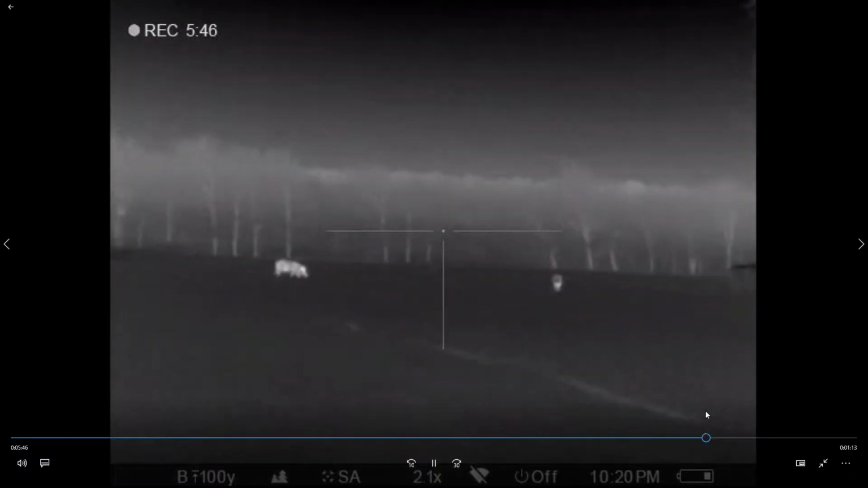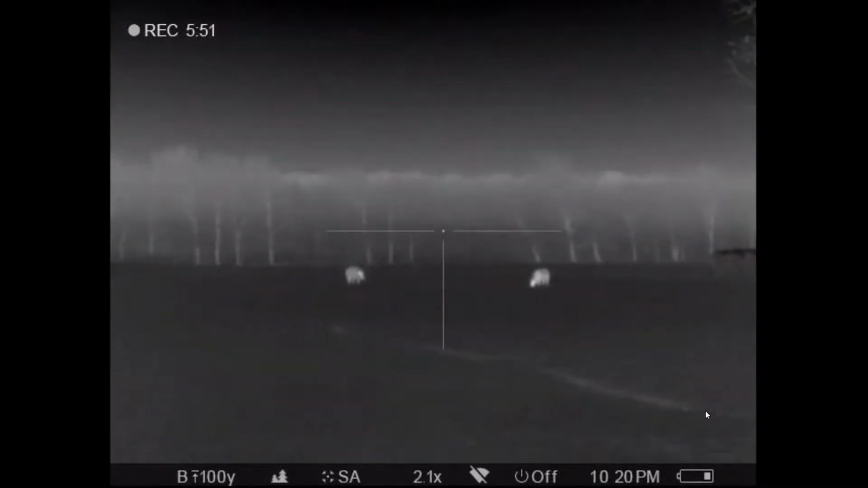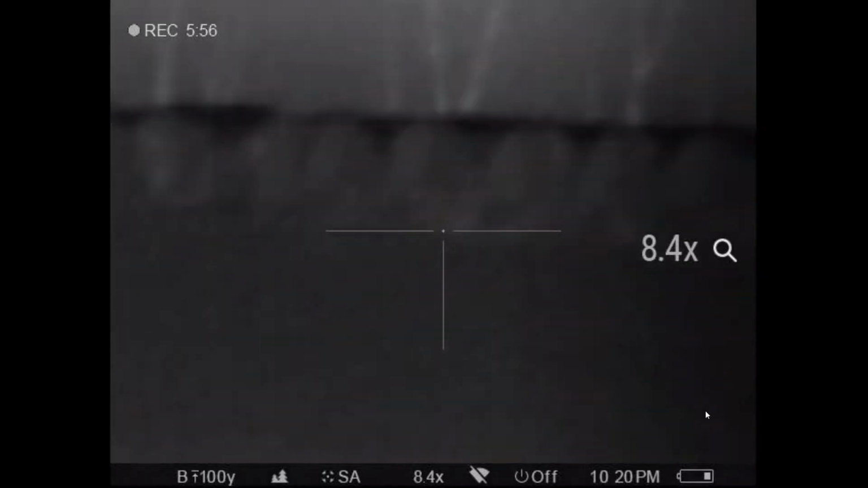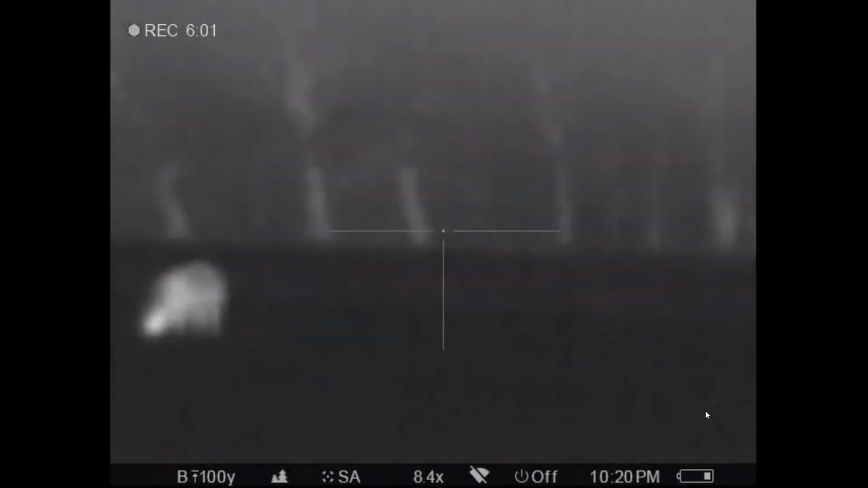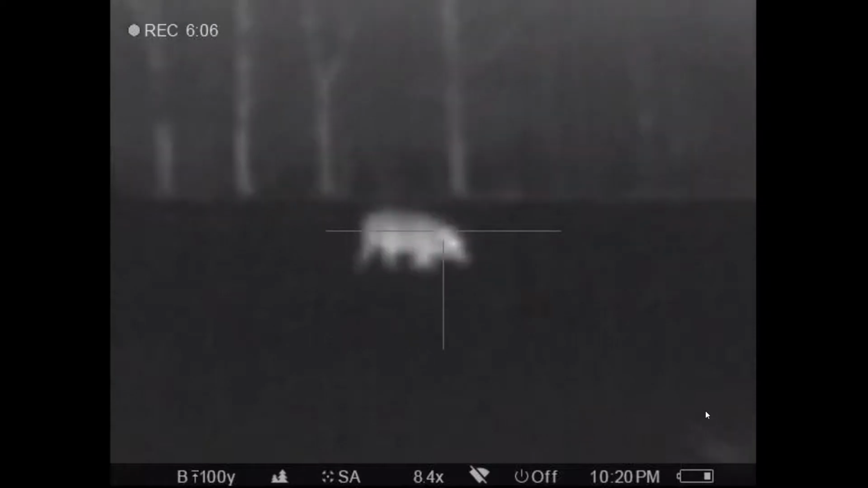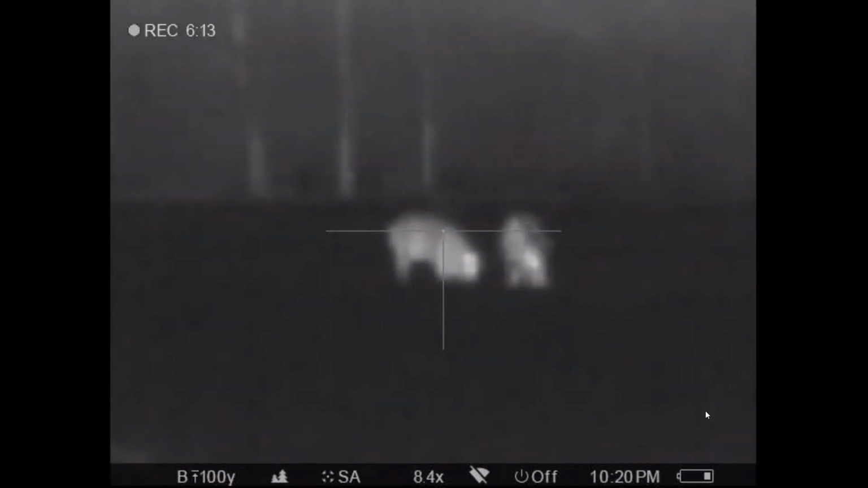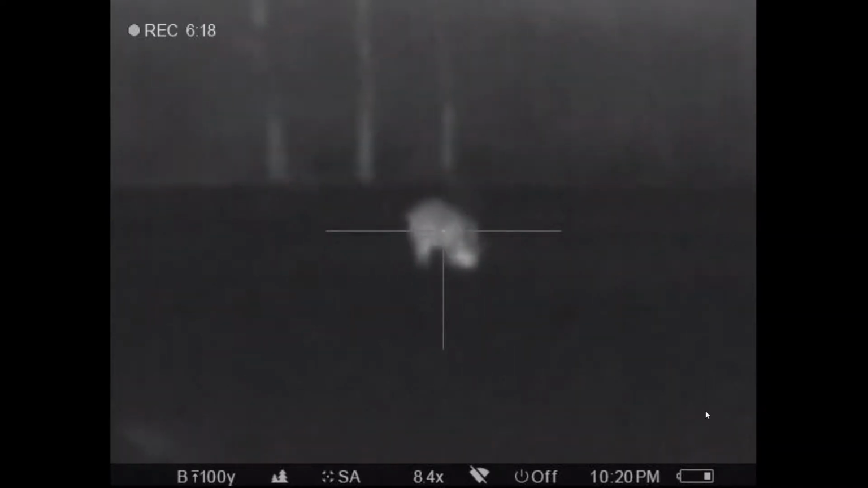Alright. Now, this is about 200 yards. This is a long shot at night with thermal or night vision or anything else like that. But we already had one bunch get away from us. I'm on the left, Trussell's in the middle, and Brayson, his son, is on the right. So they're getting set up, and I'm on the left, so I'm supposed to get the left-hand hog.